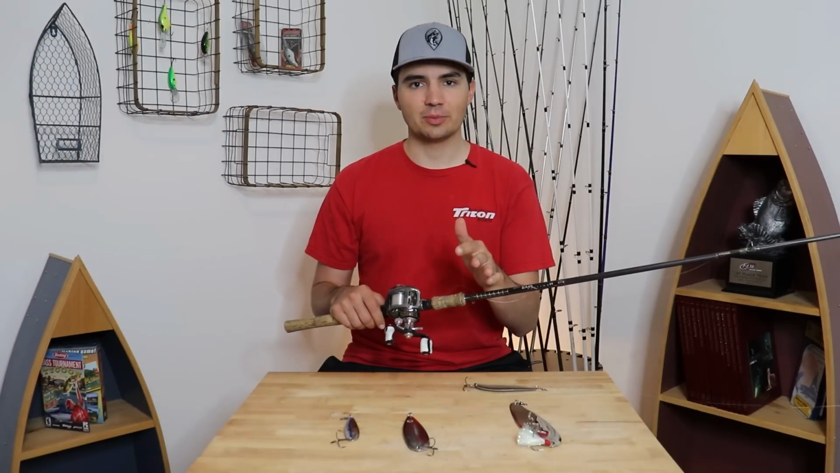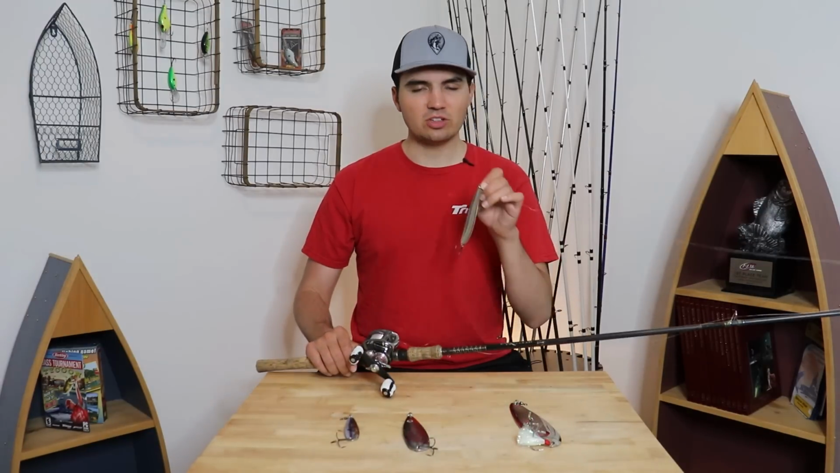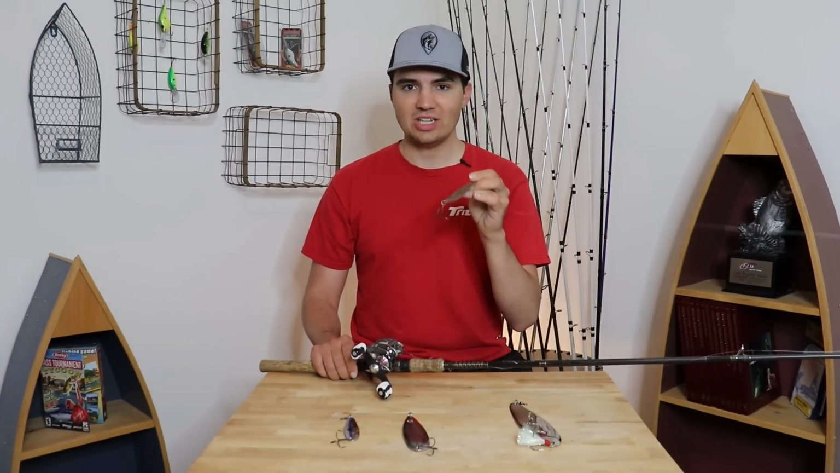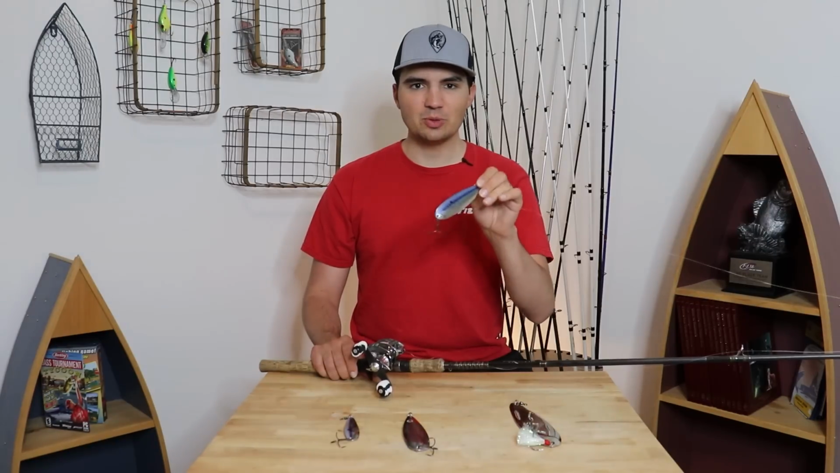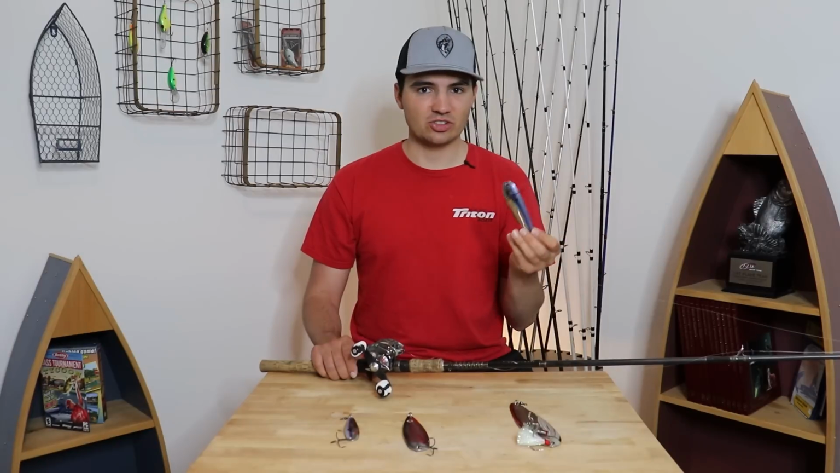You don't want to throw monofilament line because mono has a lot of stretch and it will make it very difficult to rip that spoon off the bottom and actually feel those bites when those fish eat it. And so use fluorocarbon, and don't be afraid to use heavy line with these spoons because the spoons are basically just big hunks of metal and they're going to be flashing a lot, and those bass are not going to be paying attention to your line at all.